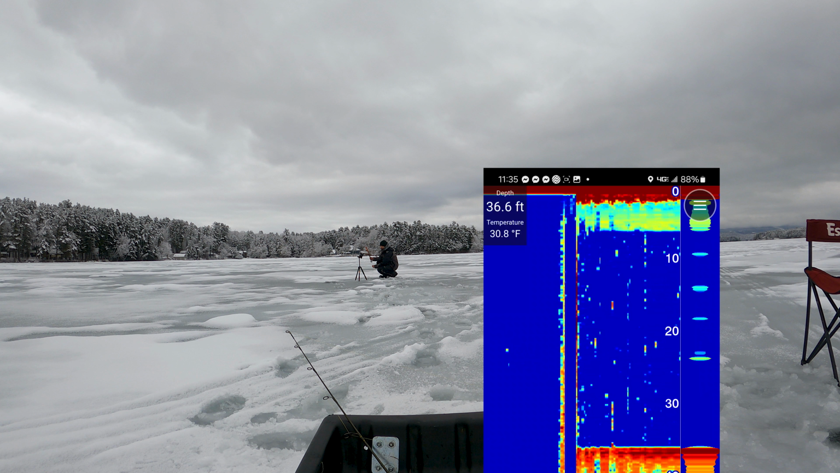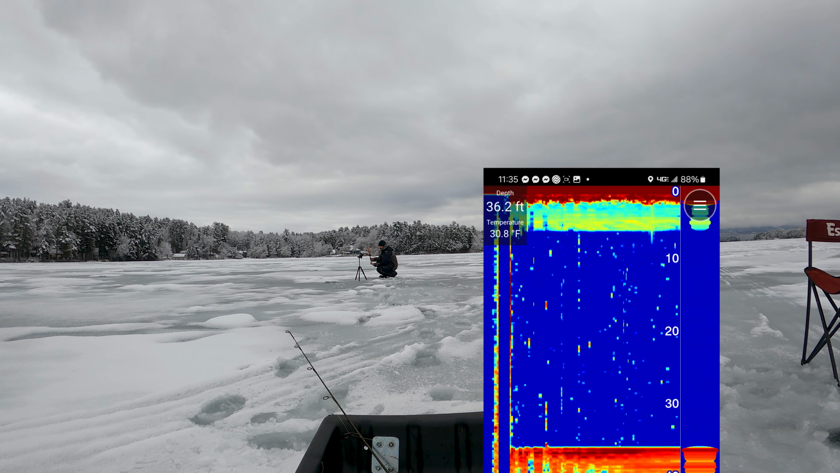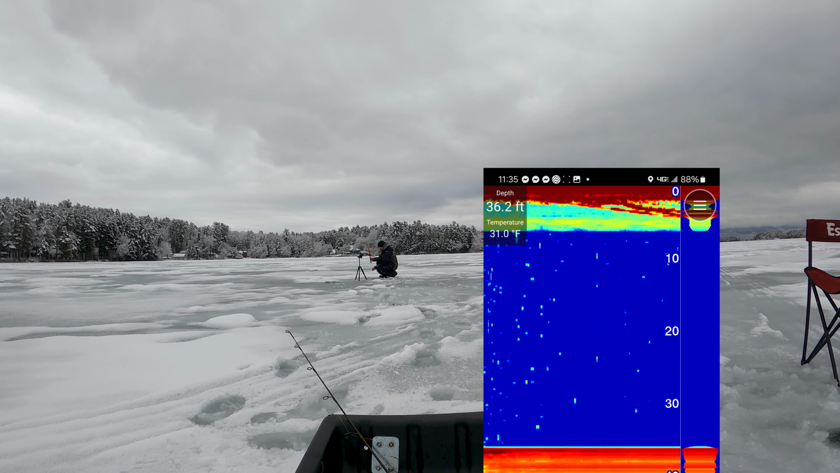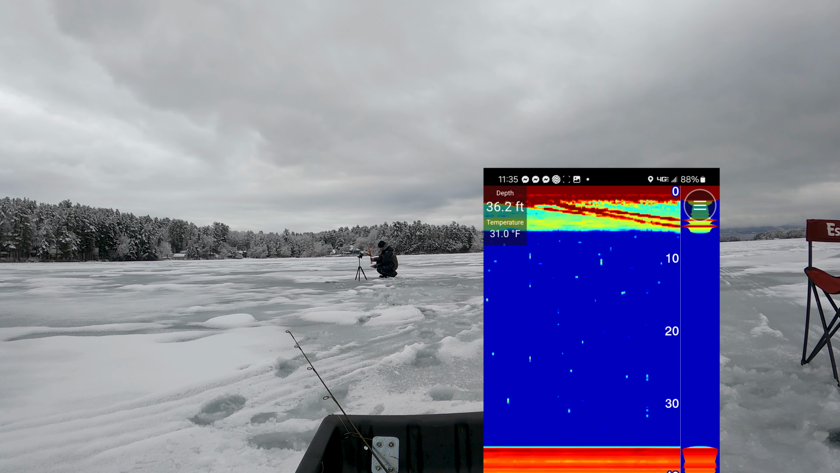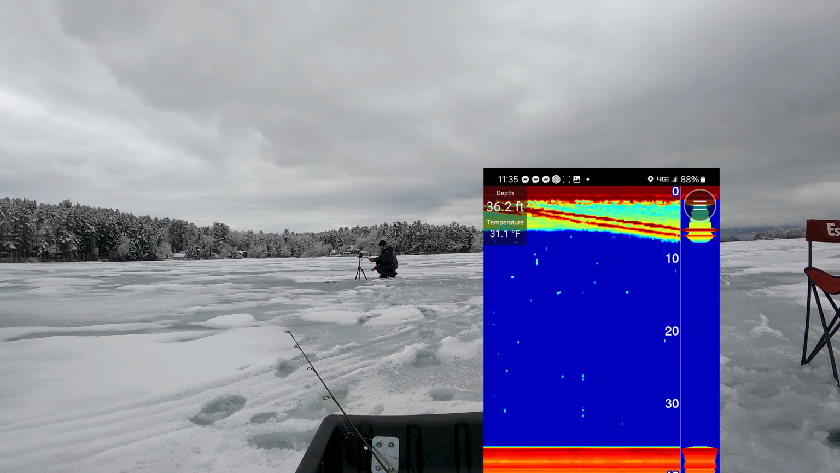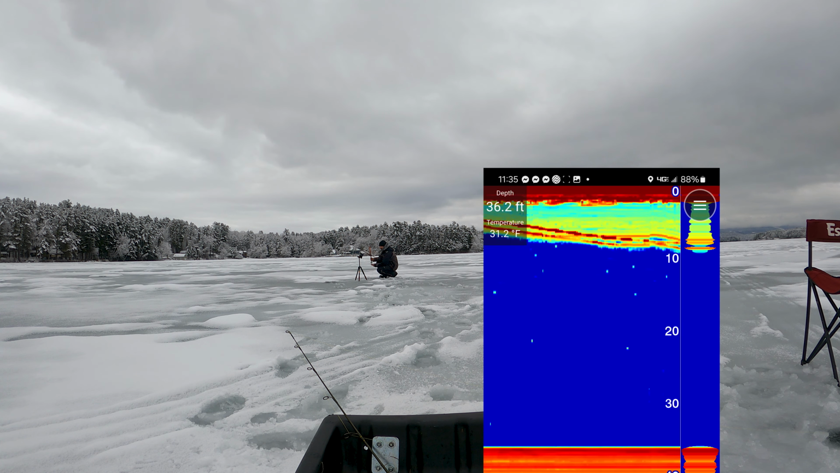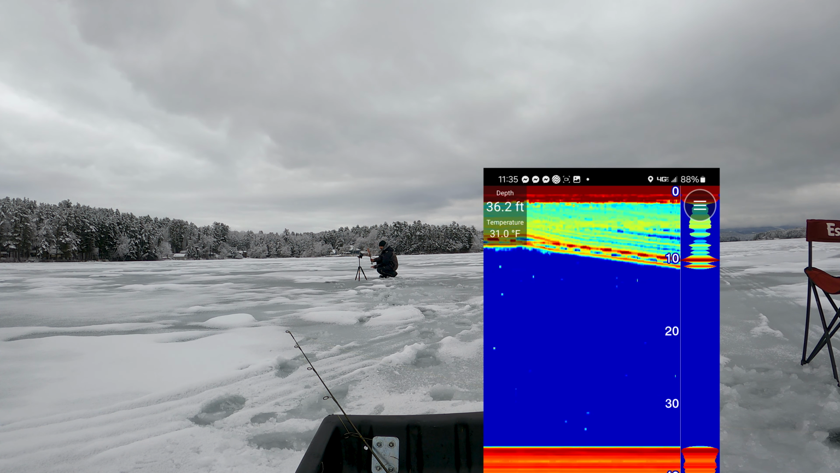So instead of running an adapter, you can just carry your phone around with you. Set this thing down there. And I want it within about 4 feet of the bottom, which is gonna take a while. It's a small shiner with a small split shot.